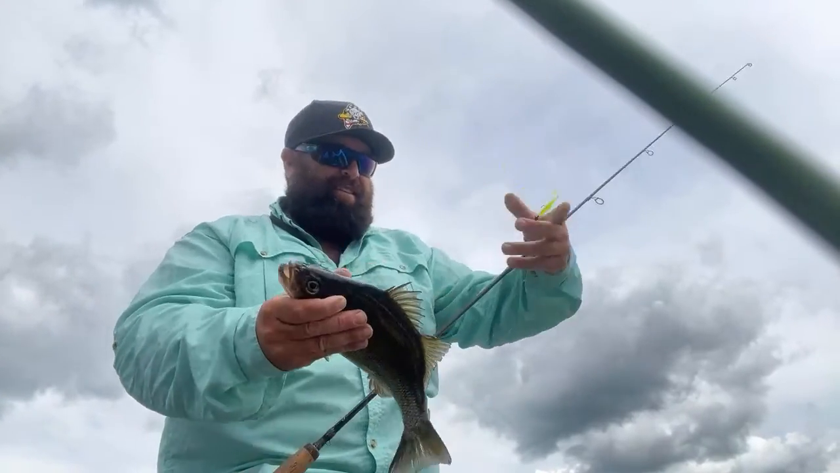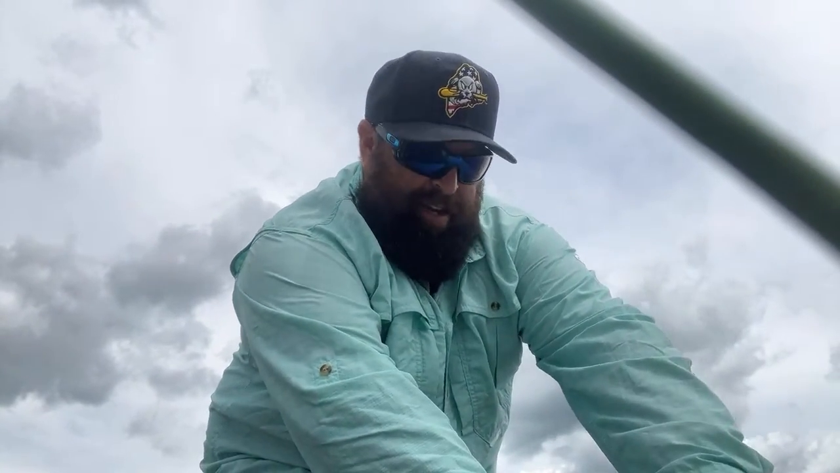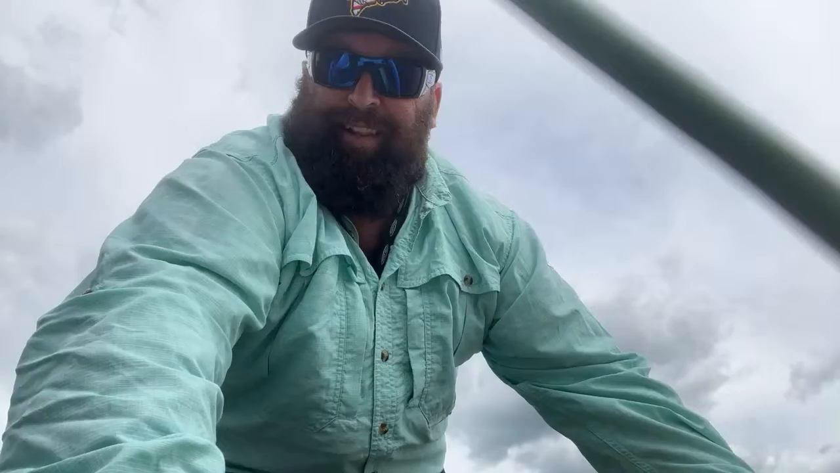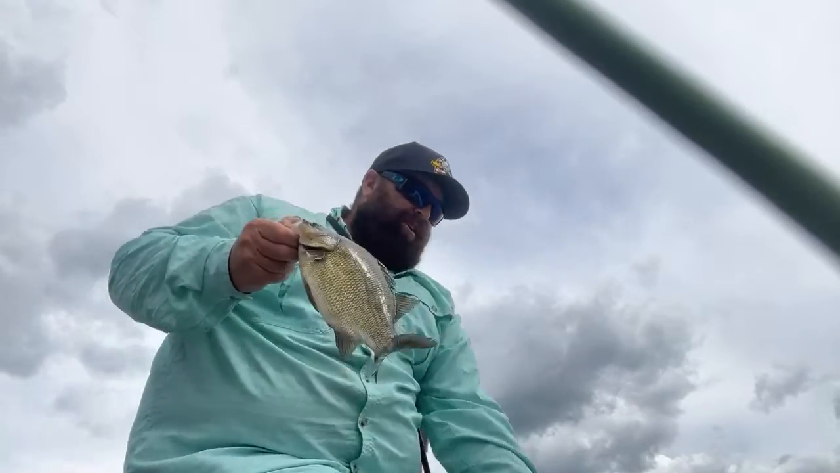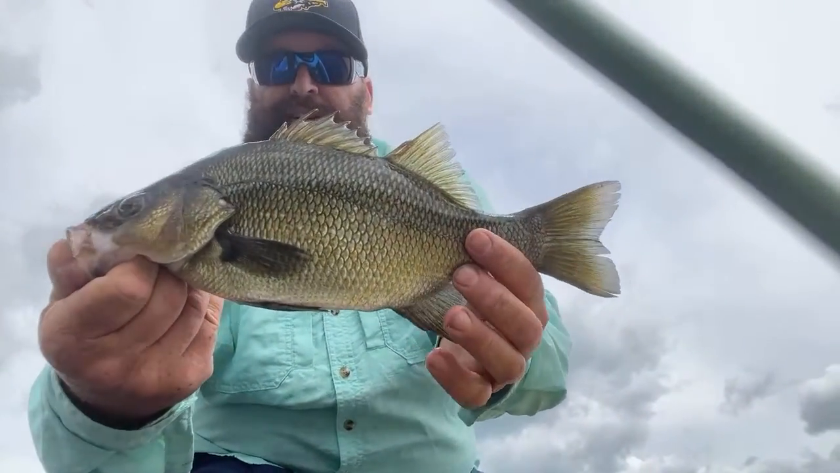I got one over 15 inches. Let's measure this one. He's probably only gonna go like 13. He's 13 and a half. They're very sharp too. You want to be careful handling these things. But once they get over 12, they start getting like a humpback on them, and then they start really putting the meat on for the feed. But there's a white perch for you guys.